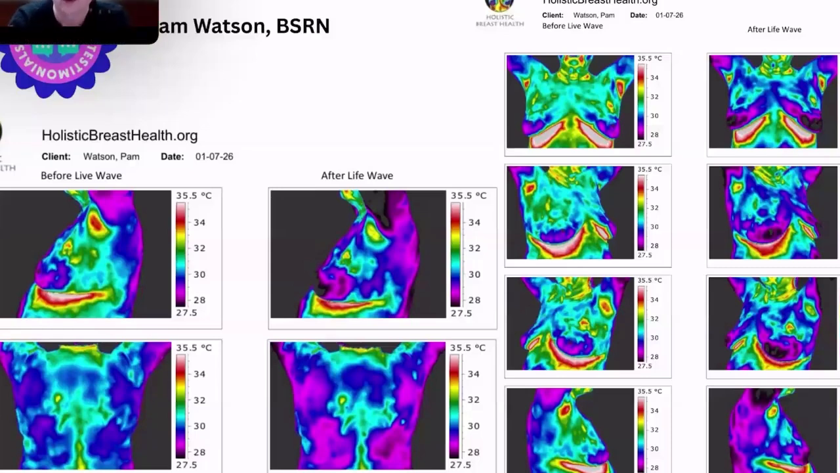Well, you can see there's a big difference on the right-hand side. There's much more blue and the lighter purples, which are lighter colors. The reds and the yellows are areas where things are hotter, where there's a little more inflammation.